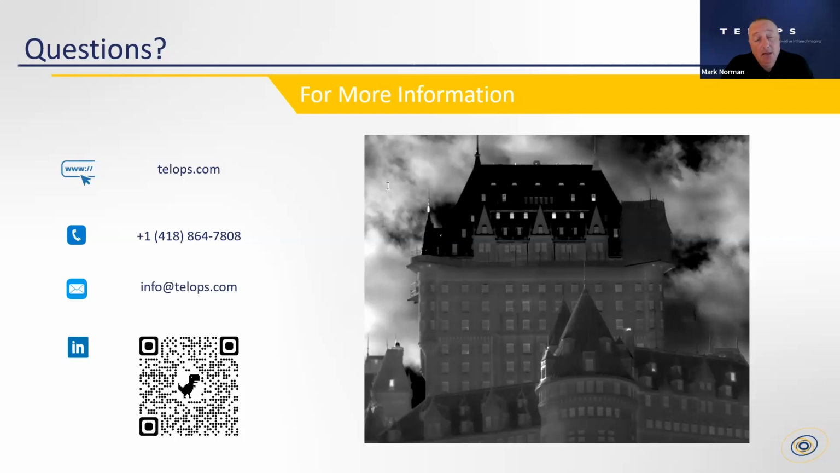The ideal day is a cool day, clear sky, clear background. And ideally, depending on what you're flying over, whether it's asphalt or grass in the case of a landfill, we have to take that into consideration. So weather conditions actually are very important: air temperature, ground temperature, and all that. That's something we need to consider when we're doing our flight planning.